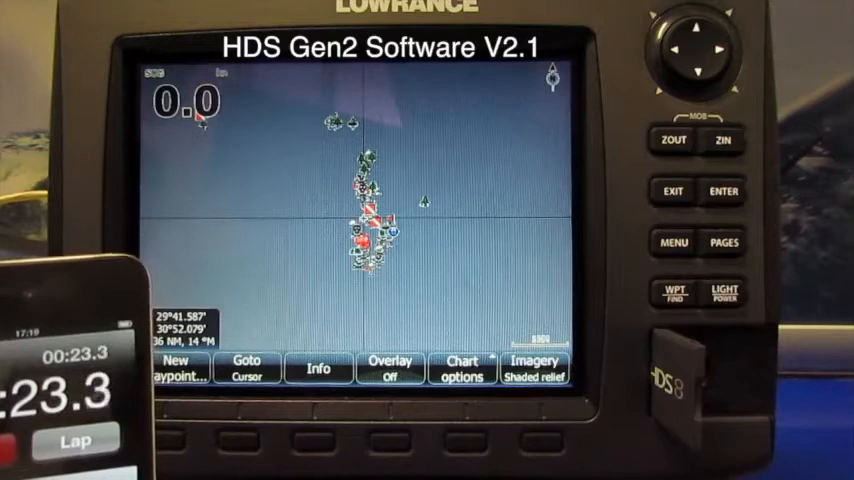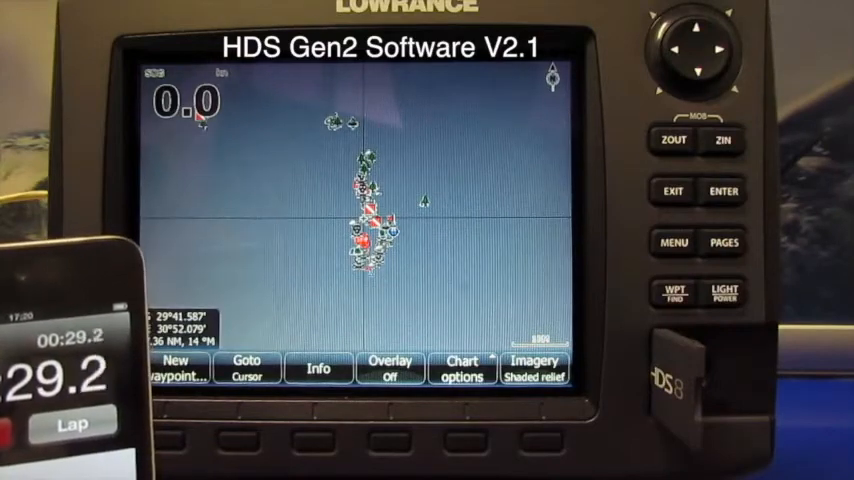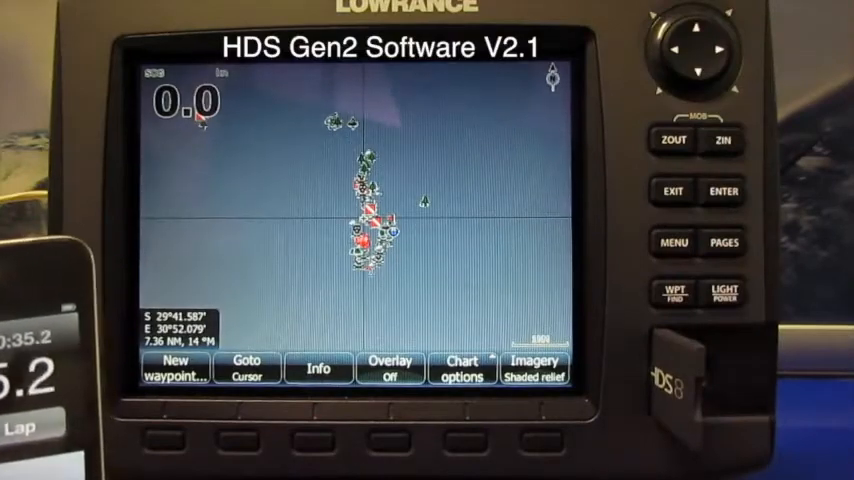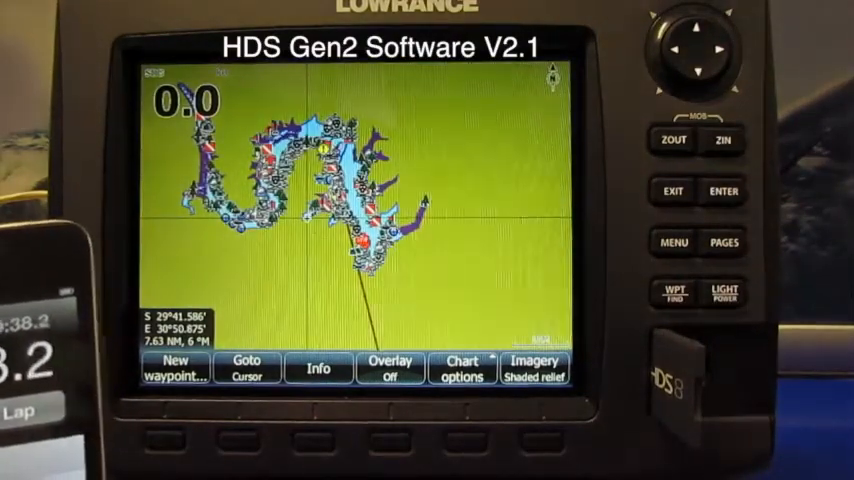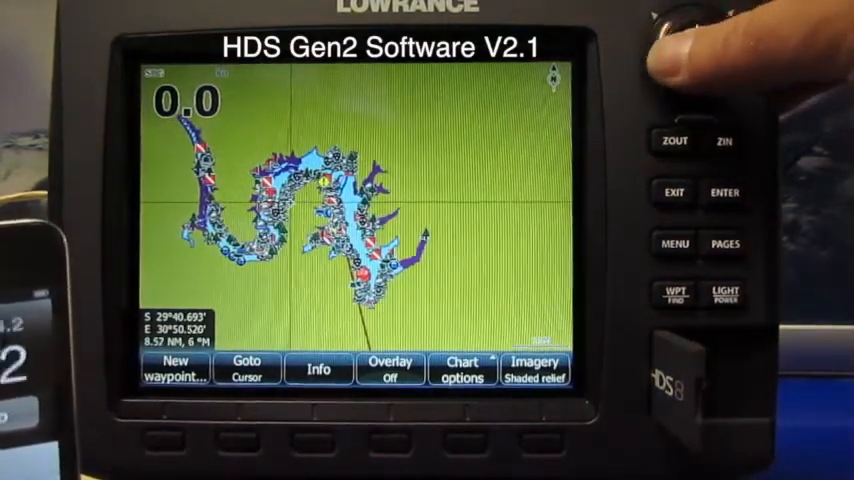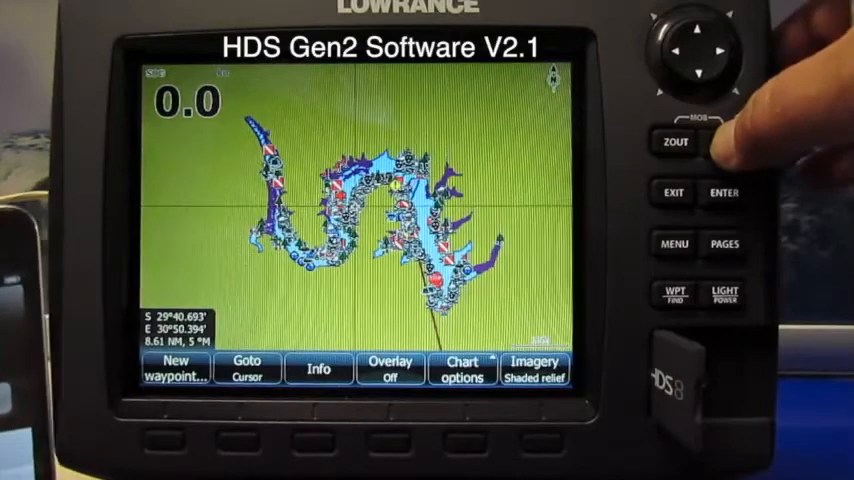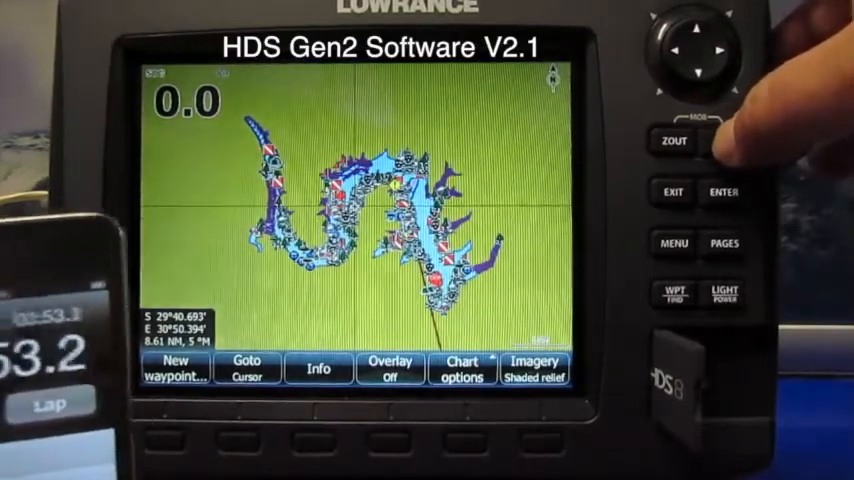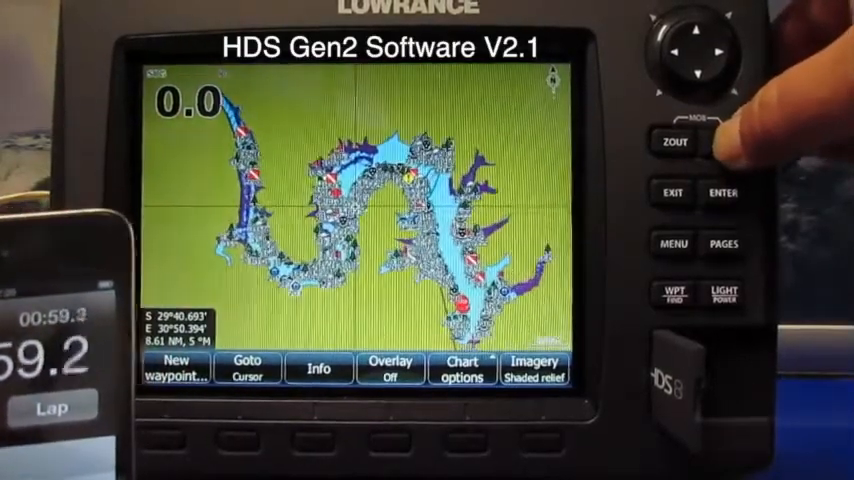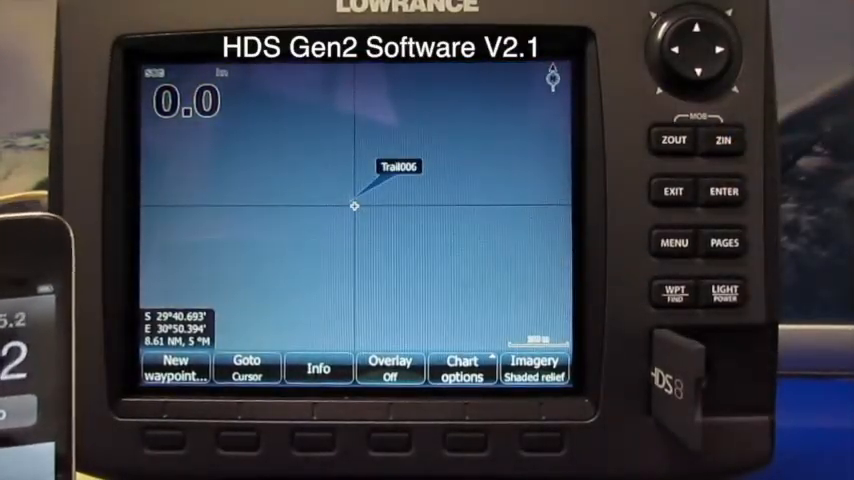These are the Insight Genesis charts for Lawrence Generation 2 2.1 software. Okay, we're 30 seconds in. At this point the customer is starting to walk out the door with his credit card. But I'm calling him back because I can see the dam. And we locked again. I'm holding this button in. It's slowly coming. There it comes. There it comes. And it's gone.